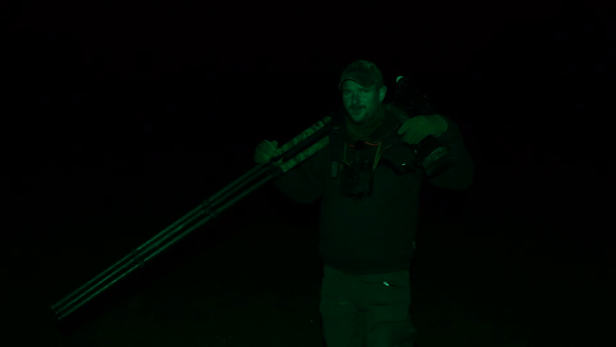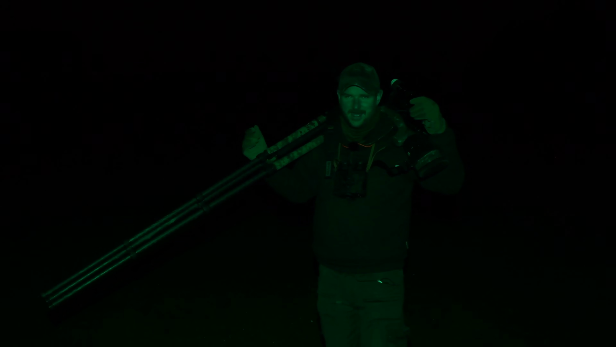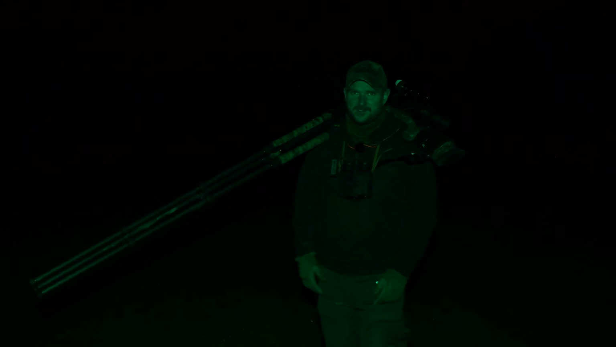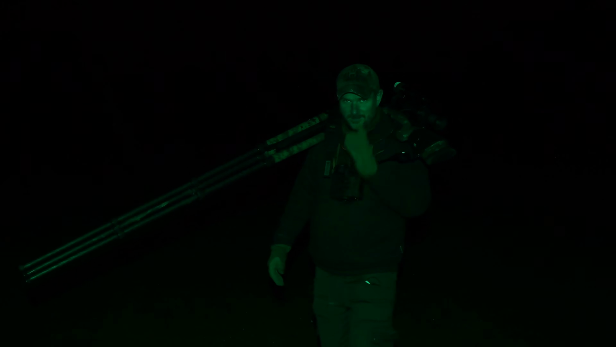Tonight's foxing trip has involved a lot more walking than I was expecting, but I've just slung the recon sticks and rifle as one unit over my shoulder. It's actually hands-free and surprisingly easy to carry, so you keep living and learning with these things, don't you? I do like them. See you in a bit.